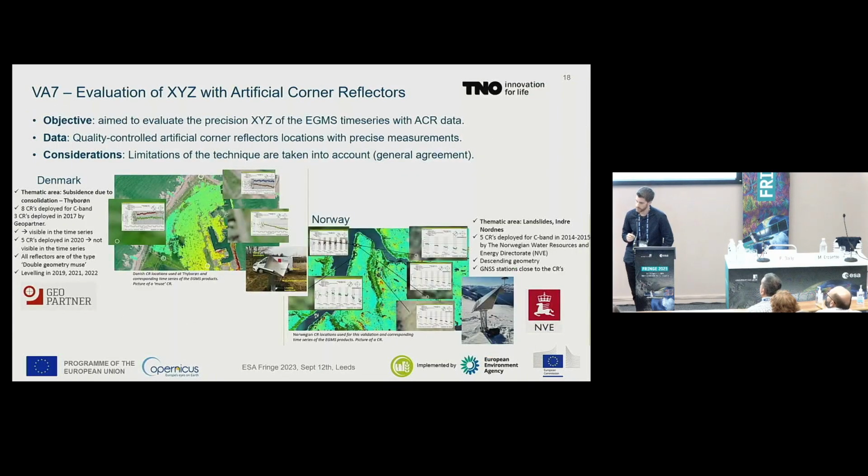Last validation activity, this is performed again by TNO, and in this case we are using corner reflectors that were installed. It was challenging to find them, but they were installed years ago, coinciding with the beginning of the production of the GMS time series, to have the maximum overlap and study the behavioral time series, but also the positioning in XY and height.